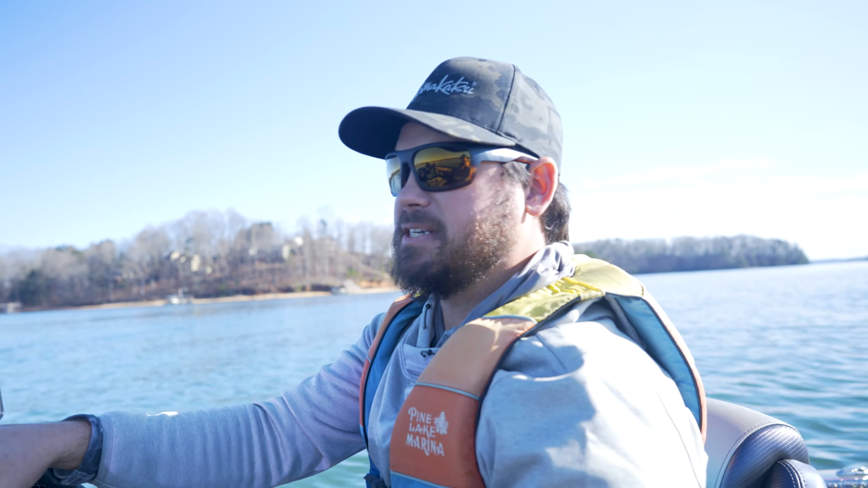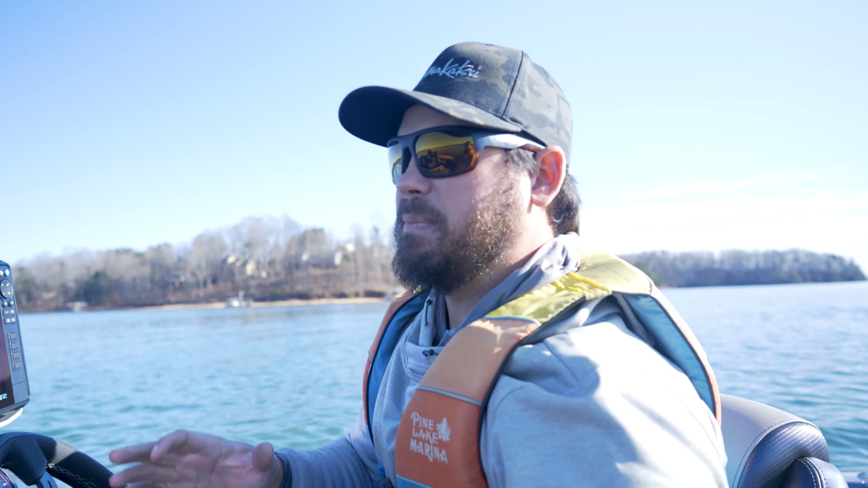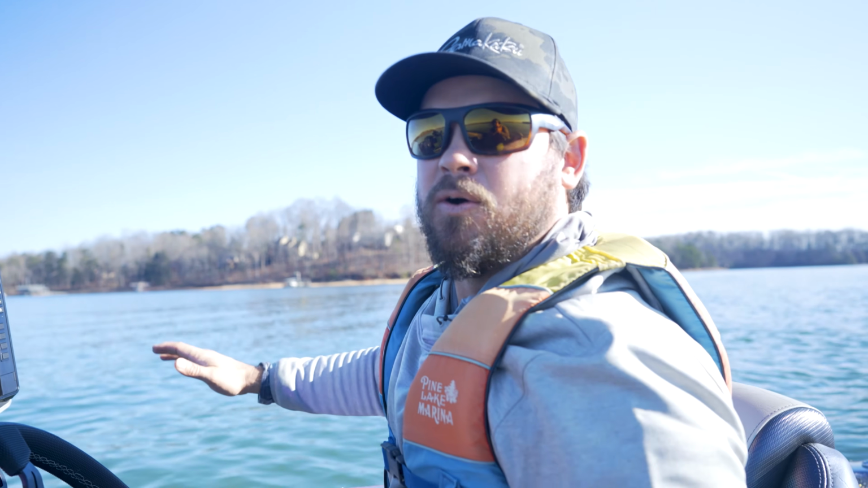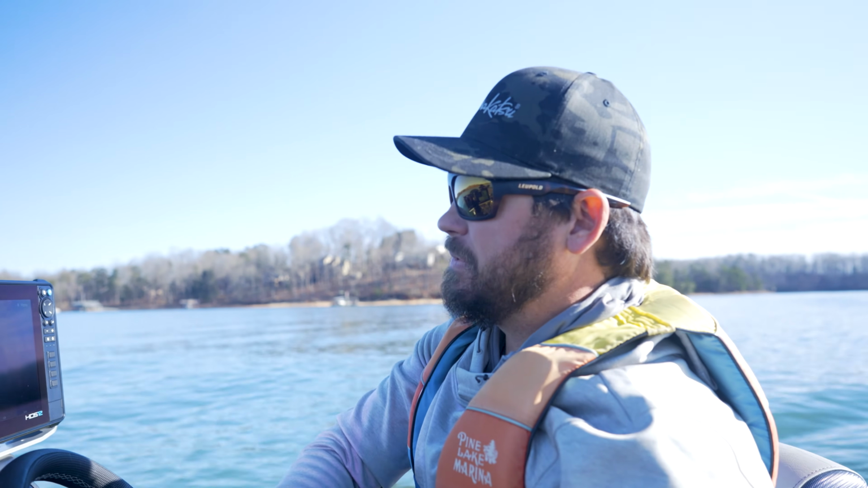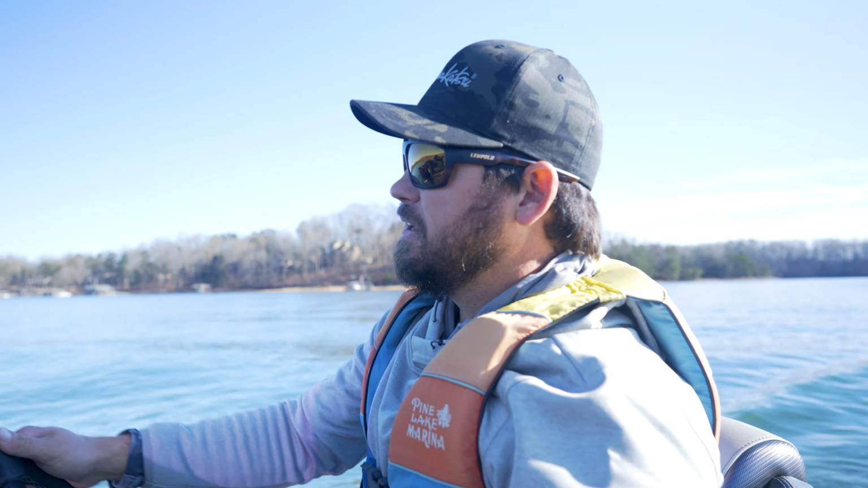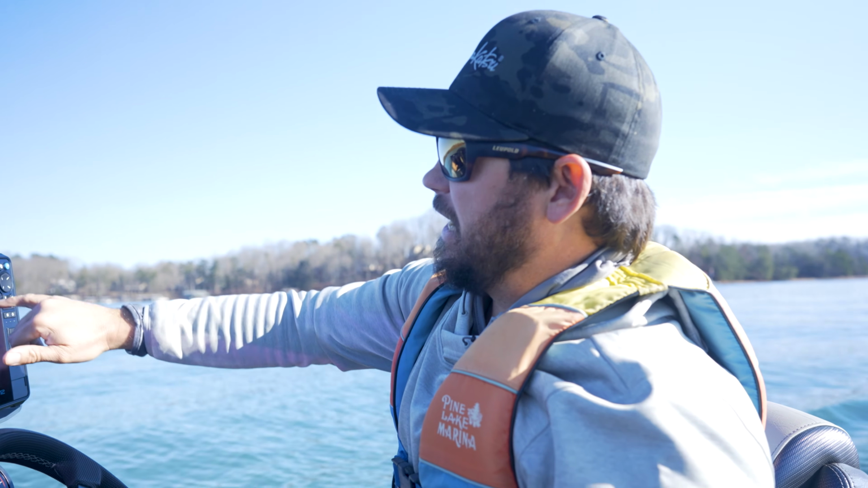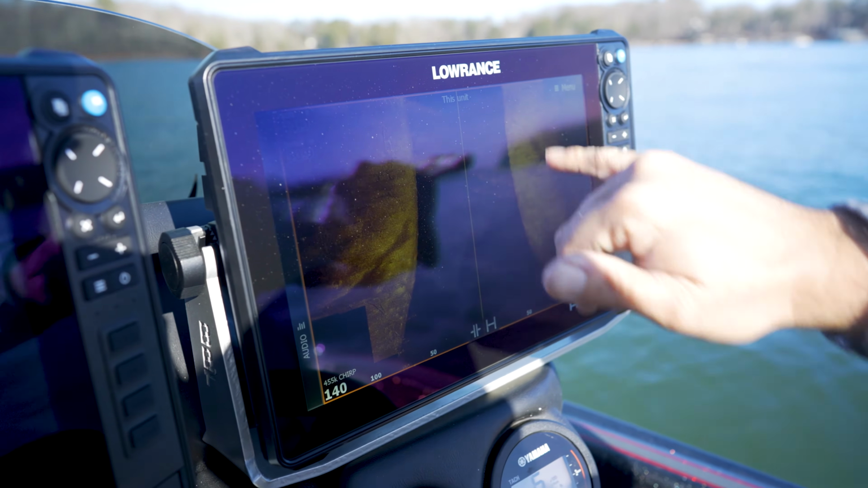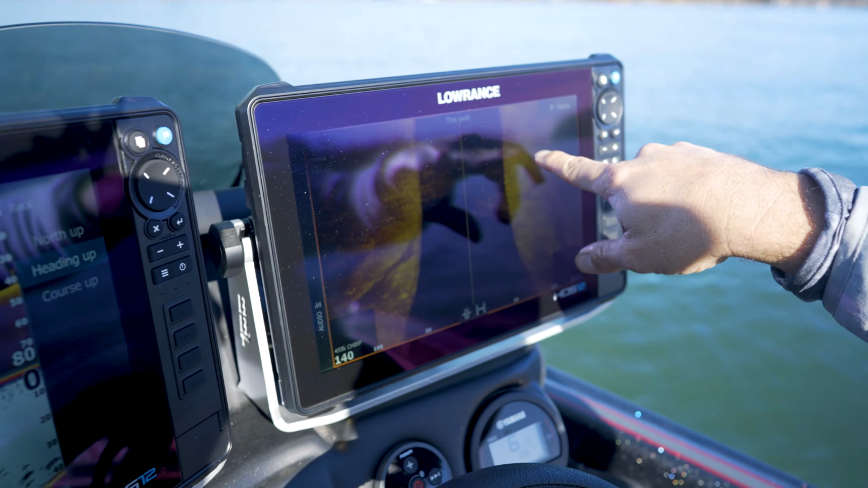All right, Bassmaster Elite Series Pro Drew Benton, talking a little bit about graph settings when I'm looking for brush piles. I want to cover as much ground, or water I guess you would say, as you can. So I keep this thing zoomed out at about 140 to 120 feet on each side. Anything that I see out here that casts a significant shadow, like this tree right here, looks really small on here, but actually that's a pretty substantial brush pile when it shows up that size.